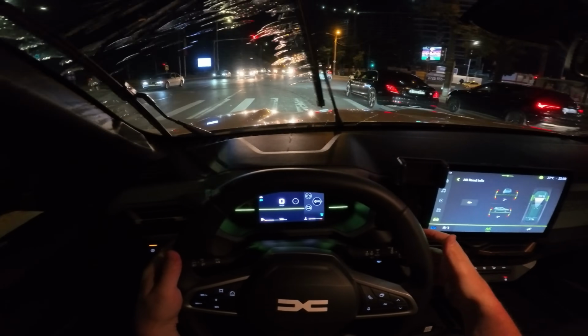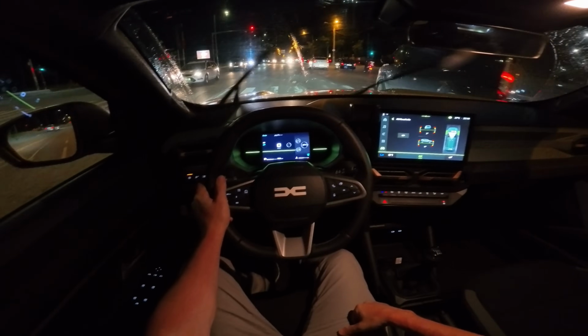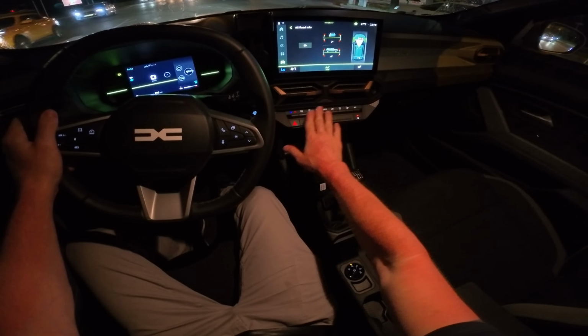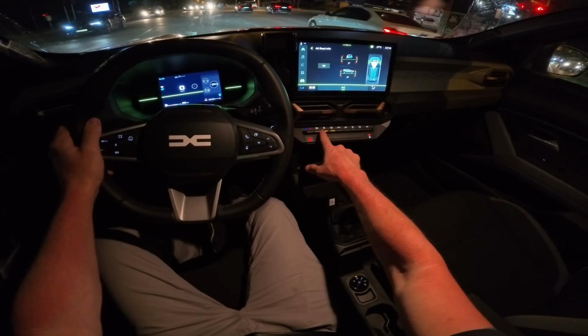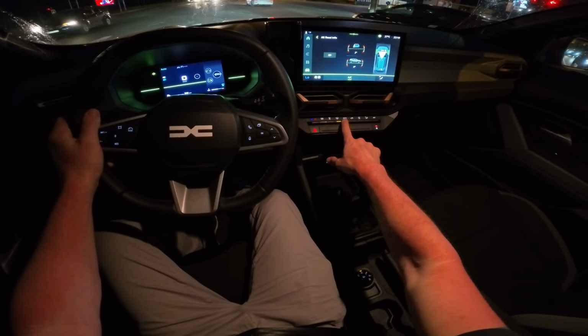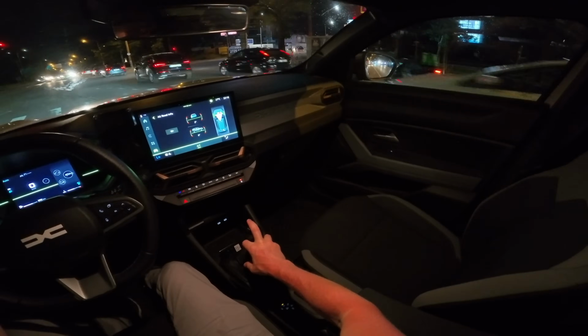Also, those are the wipers. They work pretty fine and pretty fast. Climatic system, physical button down here. Very easy to control and change different settings. Put it on auto, put it on manual. Very, very simple.